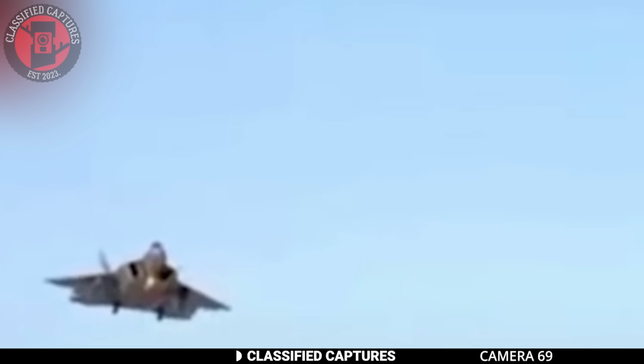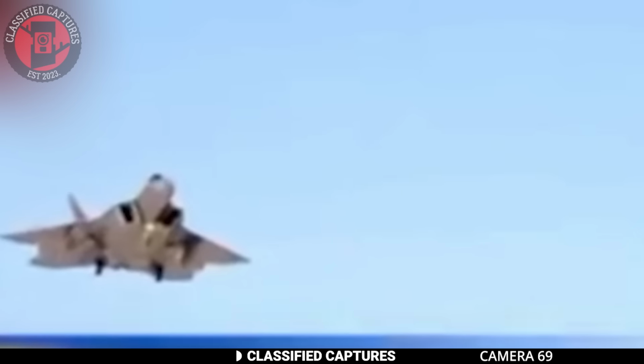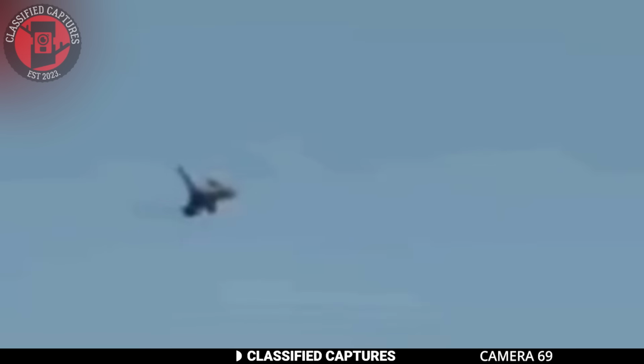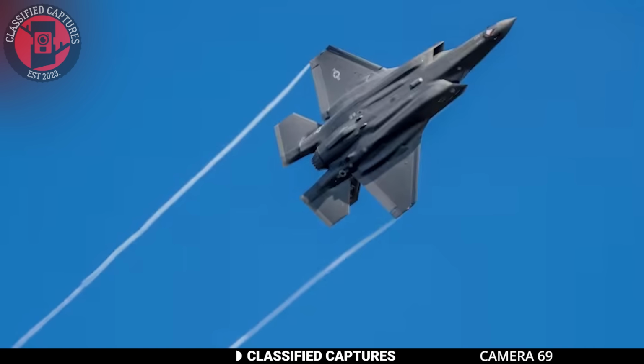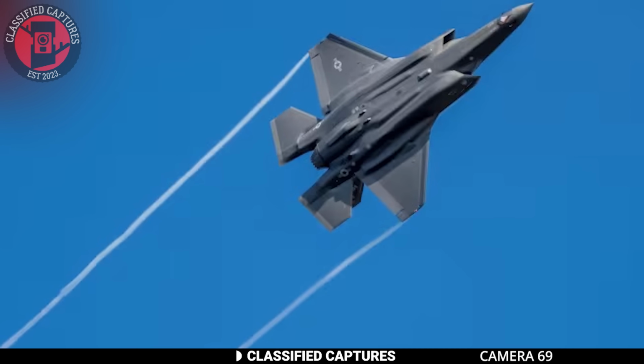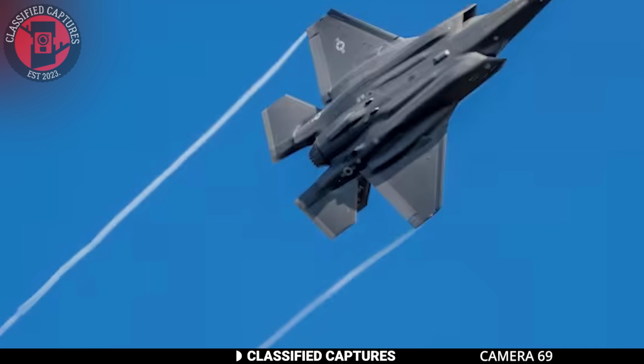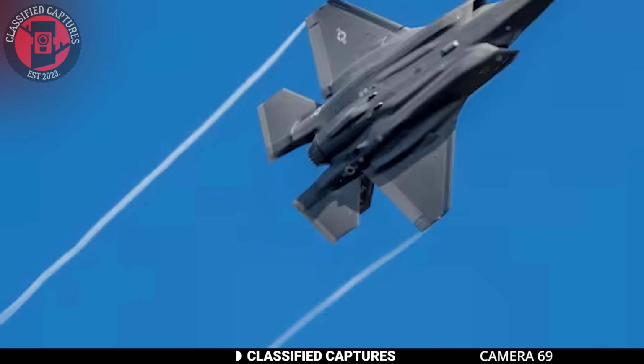Meanwhile, over in America, reports have allegedly surfaced of a U.S. warplane near the Canadian border shooting down a UFO. This isn't the first time something like this has happened either. In fact, 3 aerial objects have been shot down in the U.S. recently, and the mystery deepens as no one seems to know exactly what these objects are.